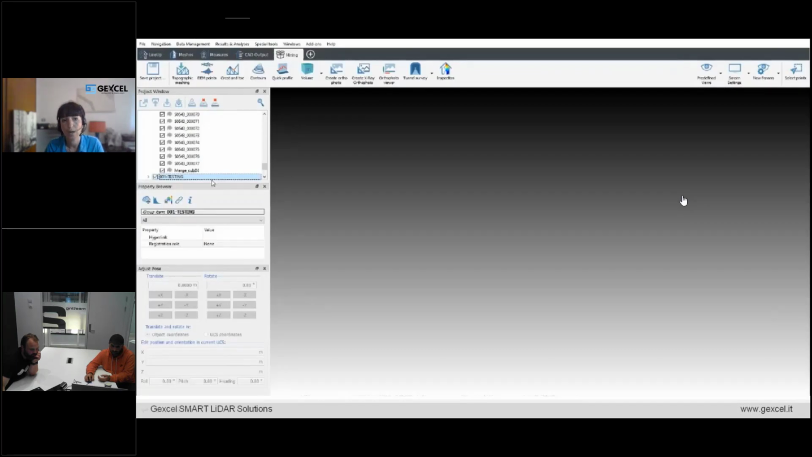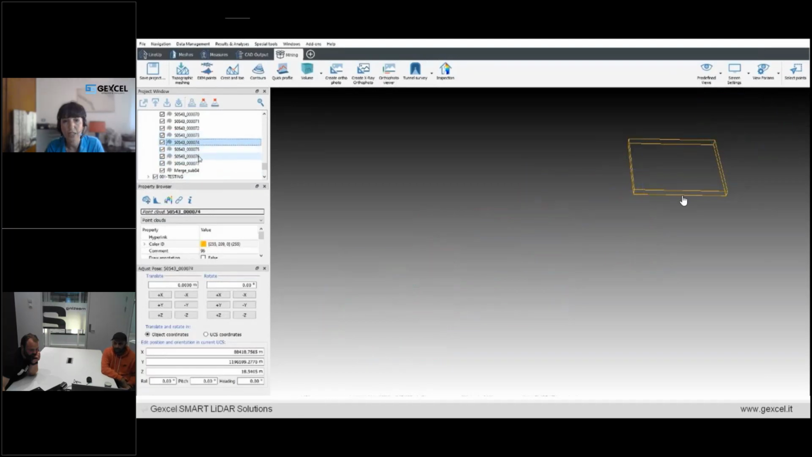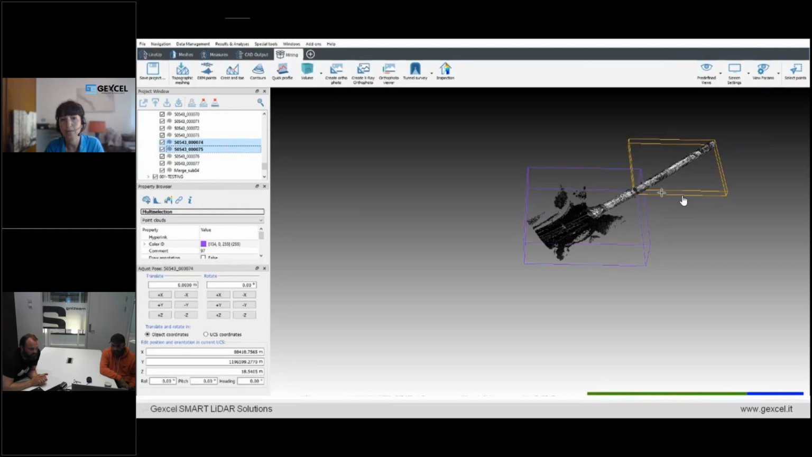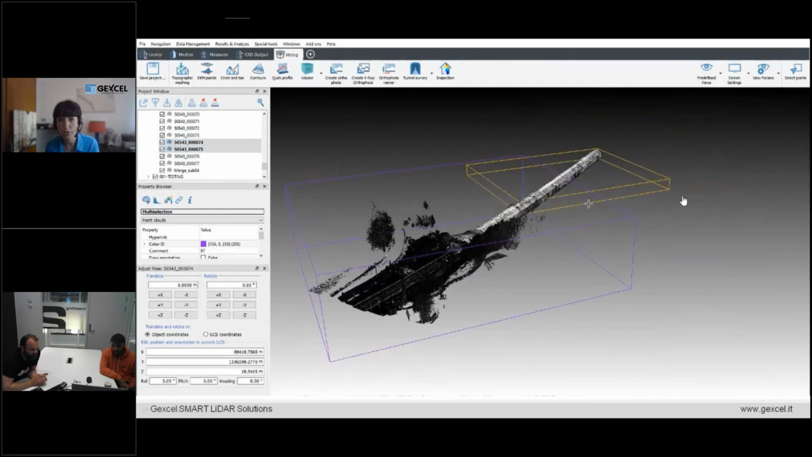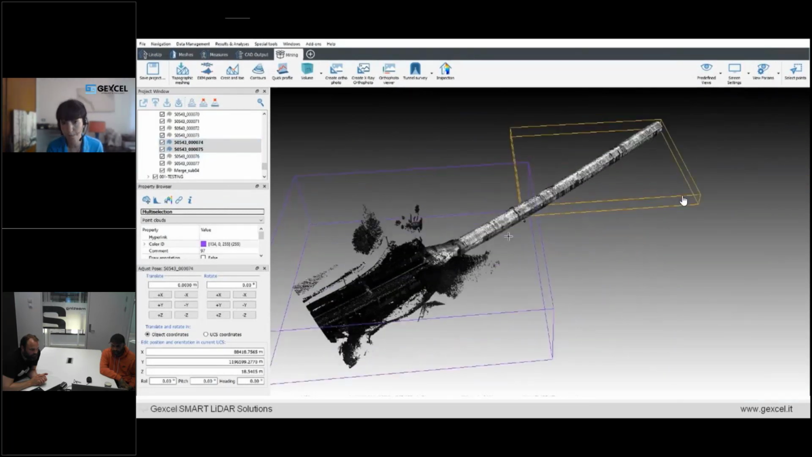So the data have been imported into Reconstructor, subdivided in blocks of around 150 and 300 meters length. And Reconstructor has a very smart and clever project structure that you can always keep under control on your screen, and that enables you to organize the data in groups.